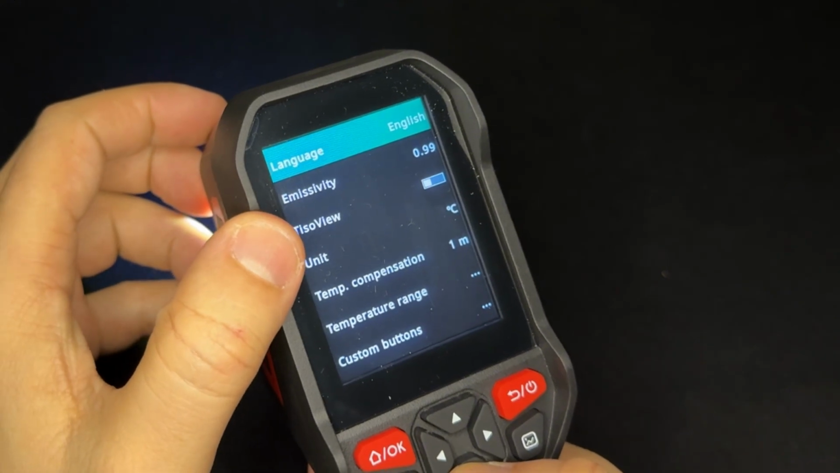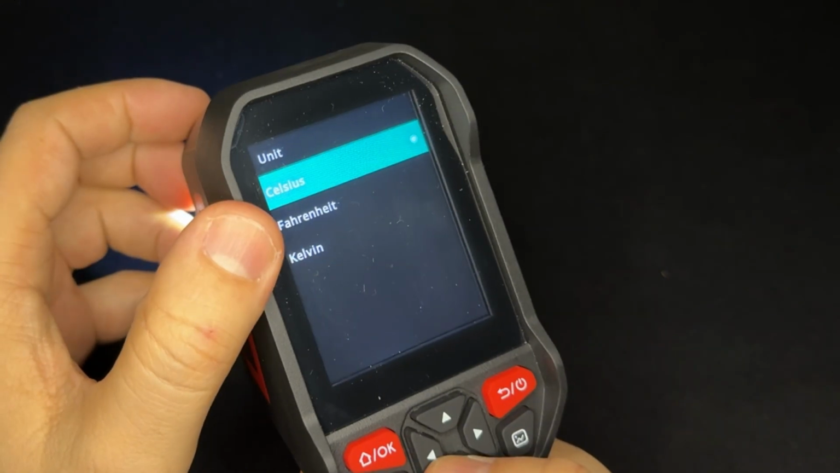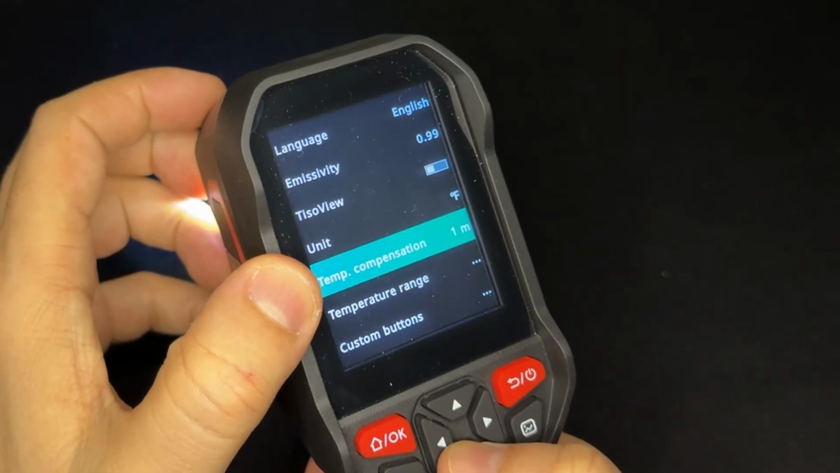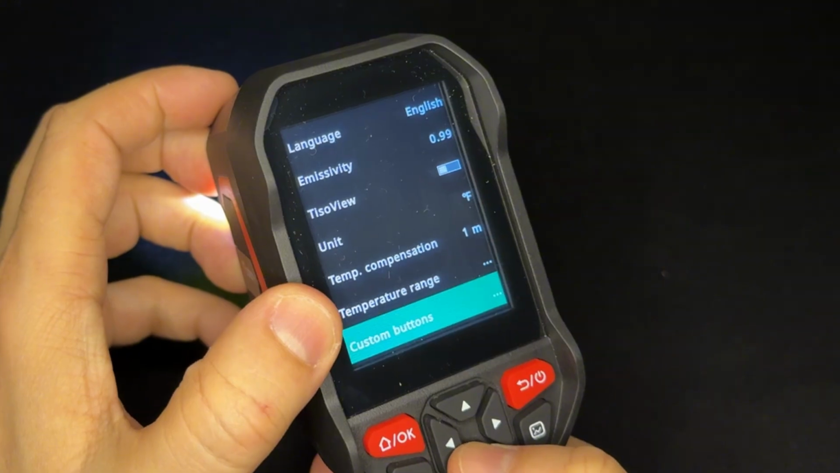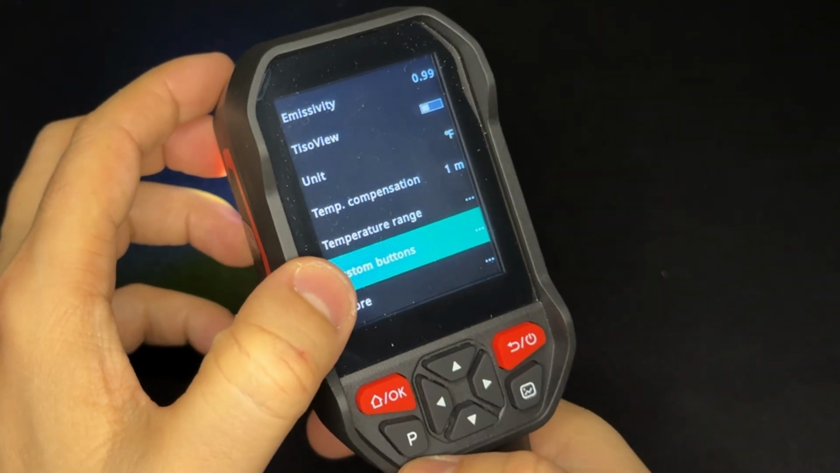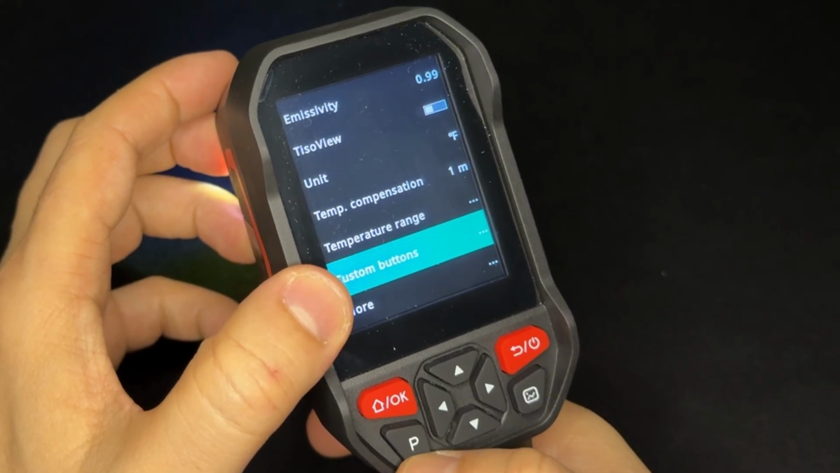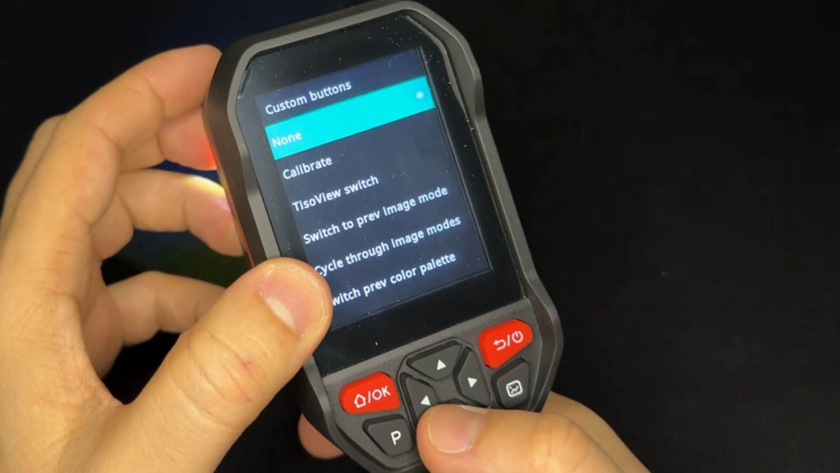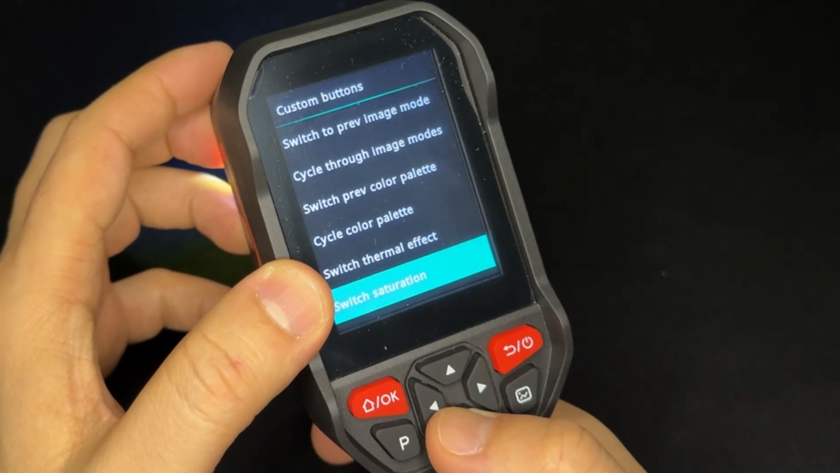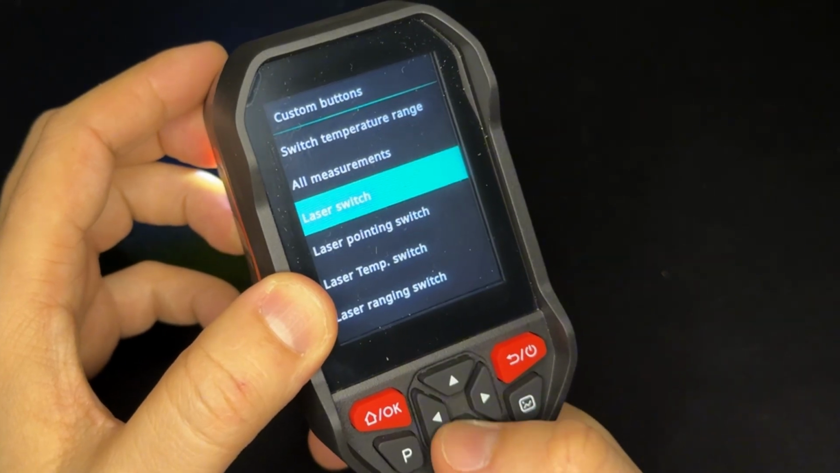Language, emissivity, types of view, unit. We can change it to Fahrenheit from Celsius. Temperature compensation, temperature range, custom buttons. If you want to do the custom buttons, you can do it. Like you can assign whatever you want right here. P button. Let's see. Calibrate, switch. These are the options. Maybe laser.